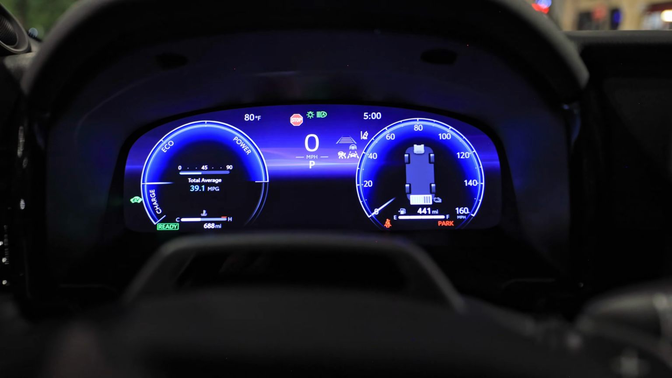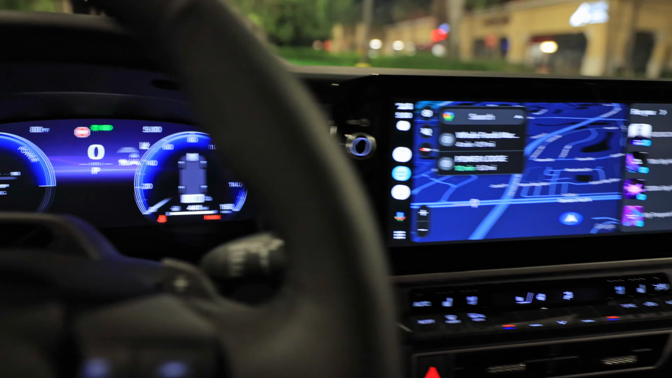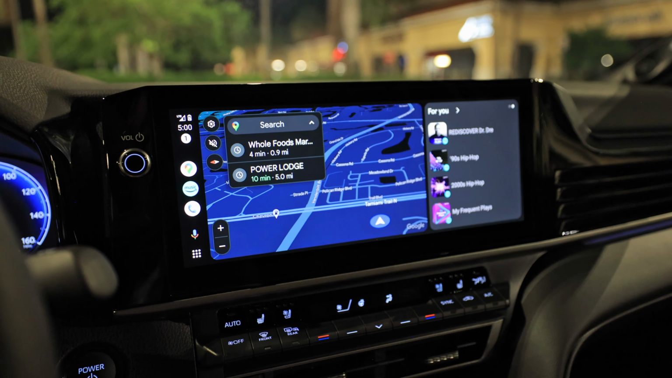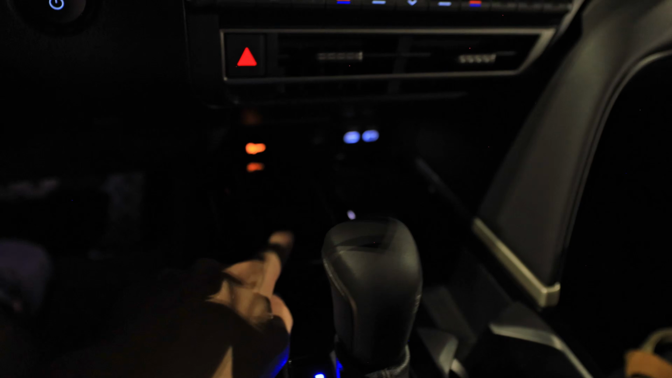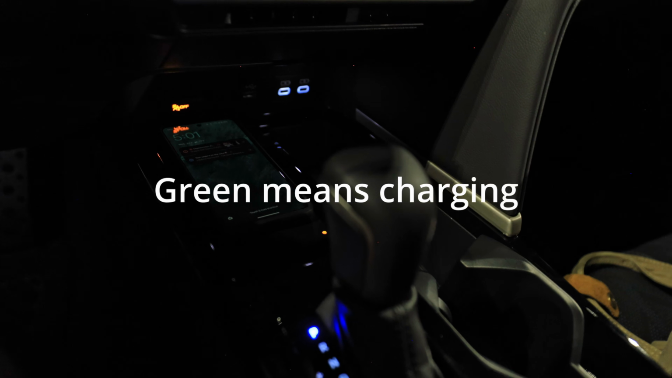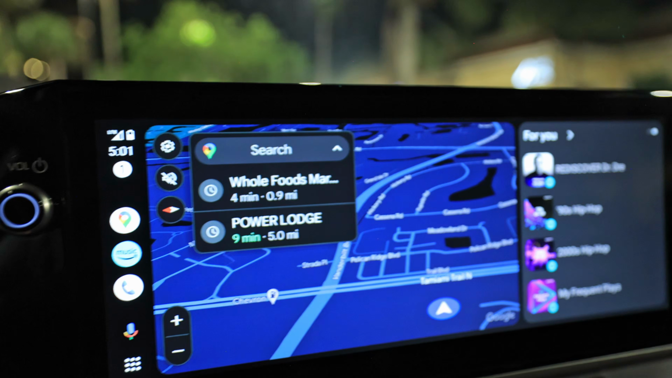It probably looks more like that to the naked eye. It's not as bright as I was making it look on the camera. And here's a 12-inch screen, which I'm doing wireless Apple CarPlay, wireless Android Auto. My phone's charging down there. You see that amber light behind the shifter lets us know that the phone is charging, I believe. And then of course you have that indicator in the top left.